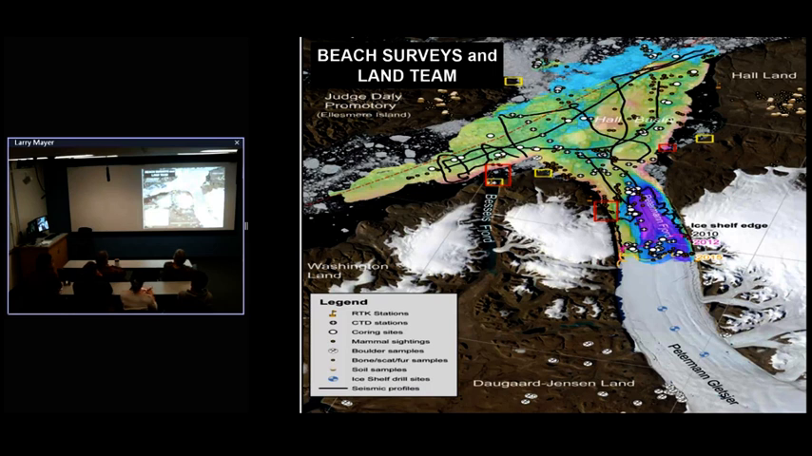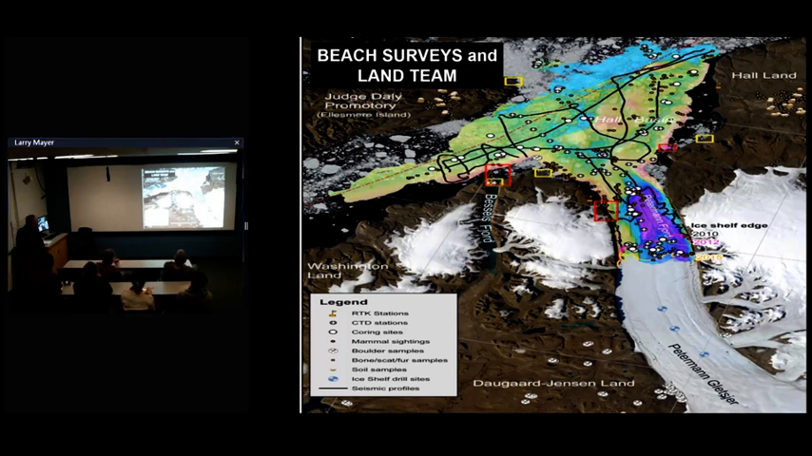This Swedish land team, and here's where they were up here, and then they had a second deployment out here, they would just put out for 25, 30 days. And, you know, that was it. I assume they lived off the land. I don't know. They came back looking quite healthy, though, good smiles on their faces.